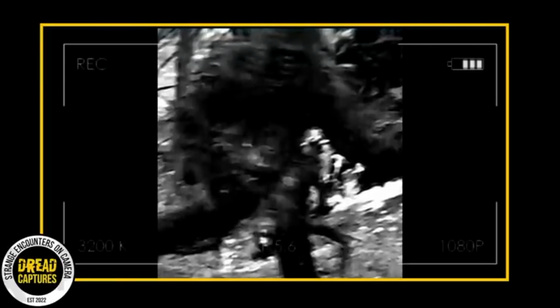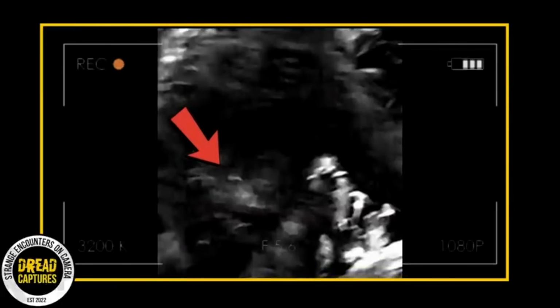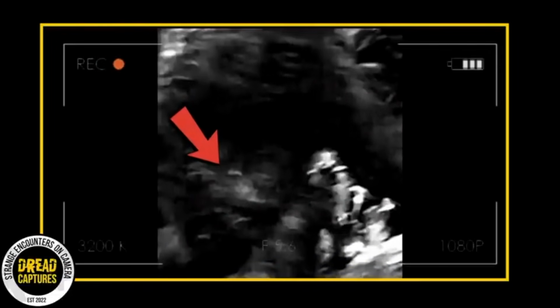Now, at first glance, you might dismiss this as a mere shadow or some type of optical illusion. However, a more detailed examination is quite revealing. The silhouette unmistakably belongs to the legendary creature known as Bigfoot. This enormous being stands as tall as the towering trees around it. Its body is covered in a thick black fur, which really distinguishes it from any known animals native to the area. But what's even more captivating is what it appears to be cradling in its right hand.